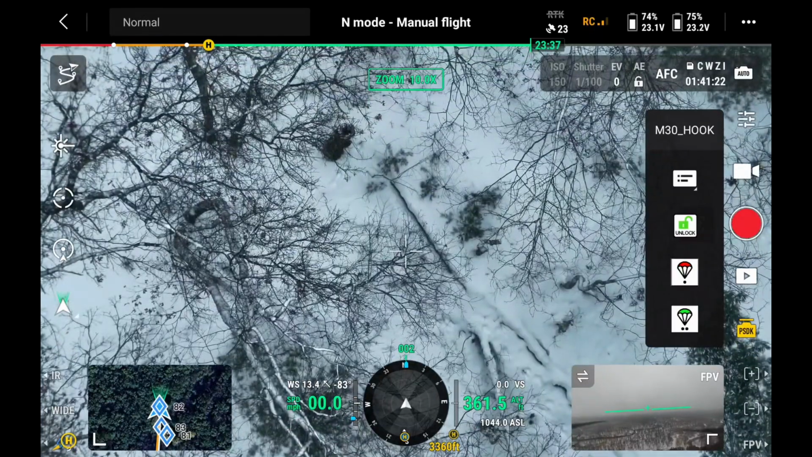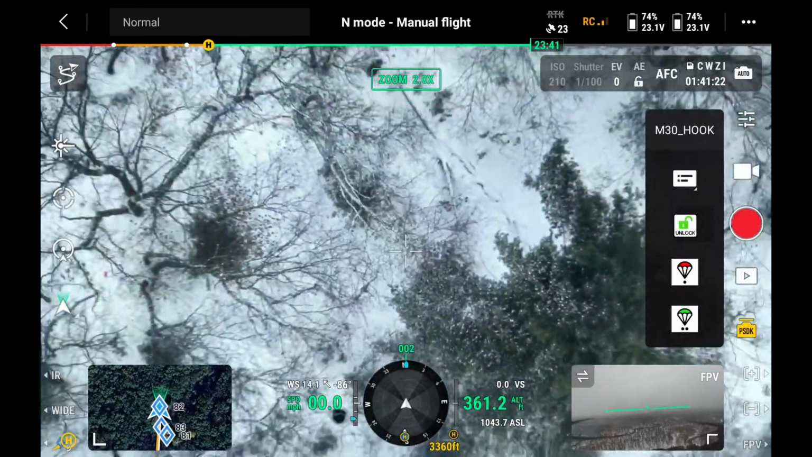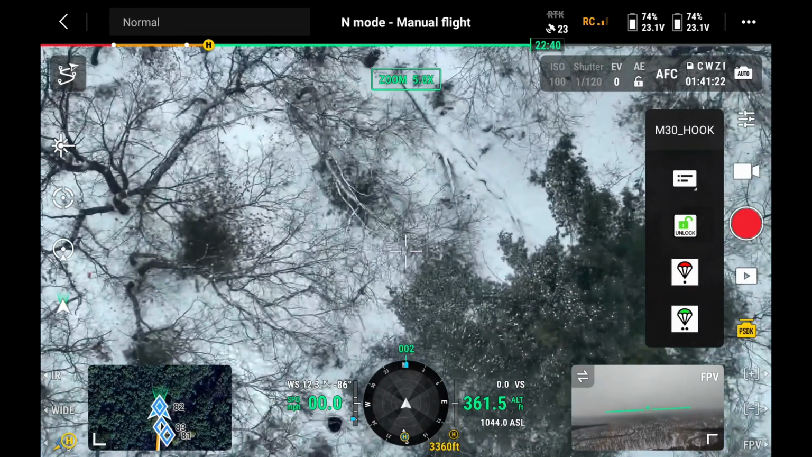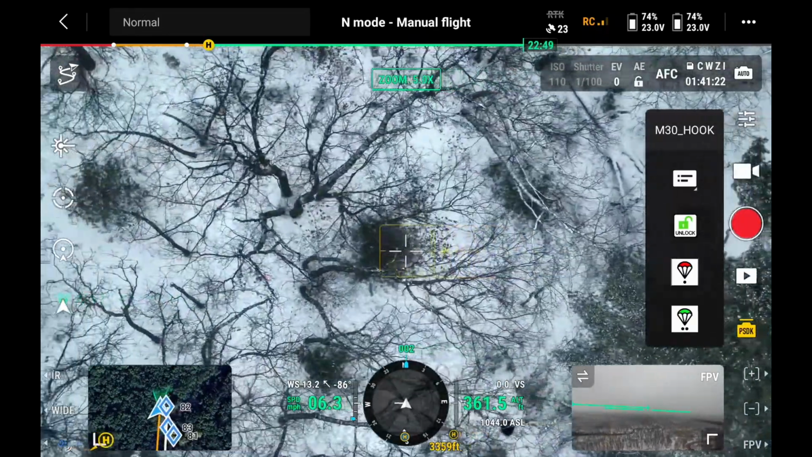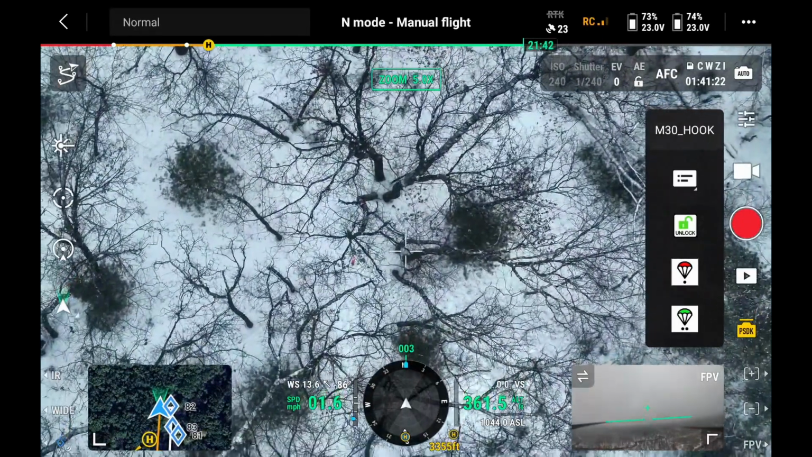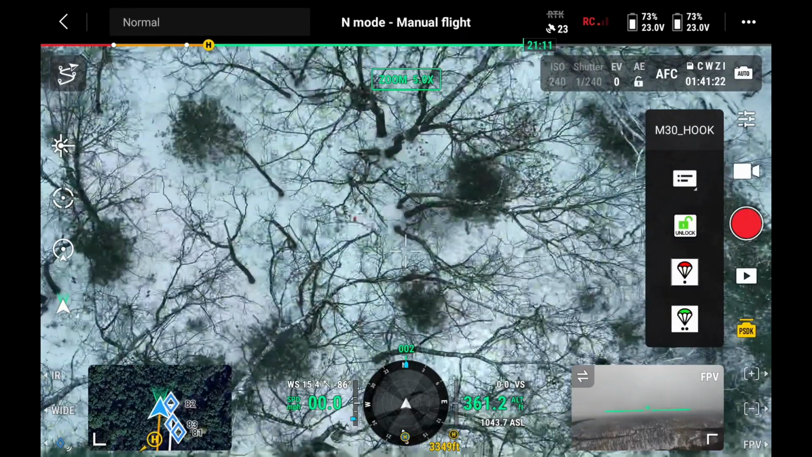Where'd you go? Northwoods. Oh yeah, Matt's got it. About 75 feet, probably northwest of them. Jesus. And that was less wind than when we dropped that one day, too.